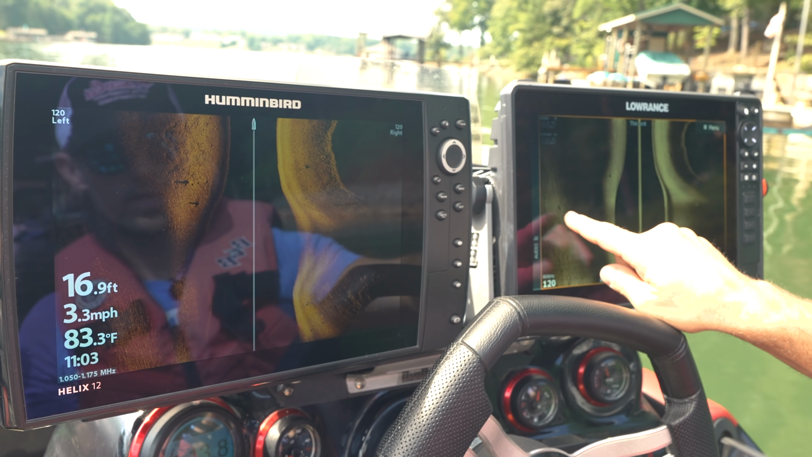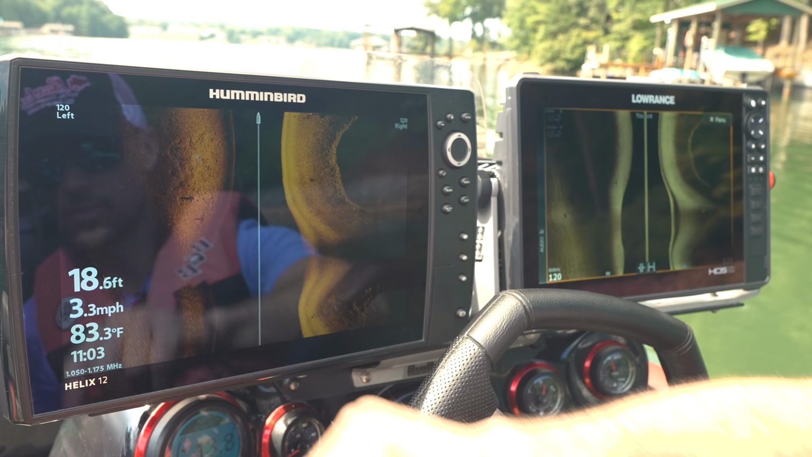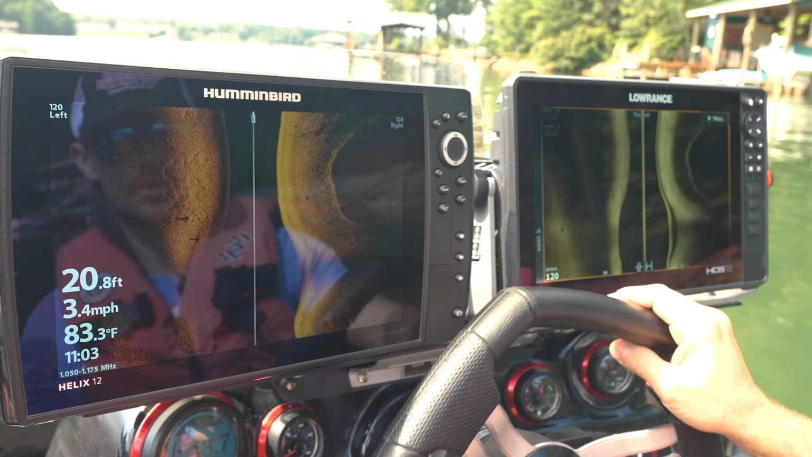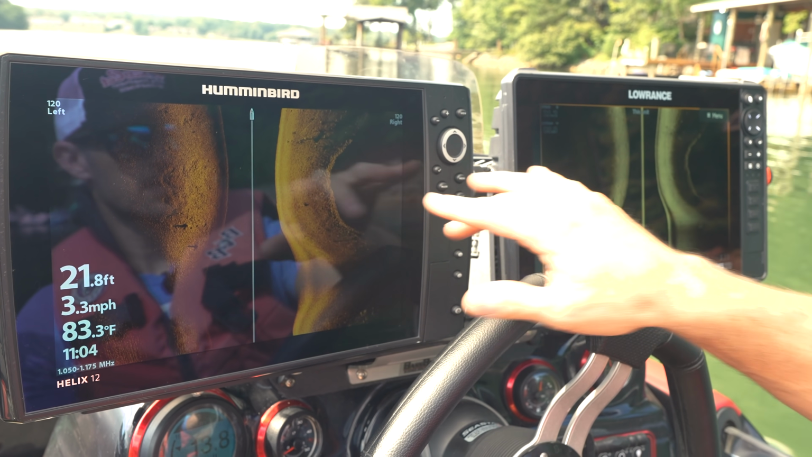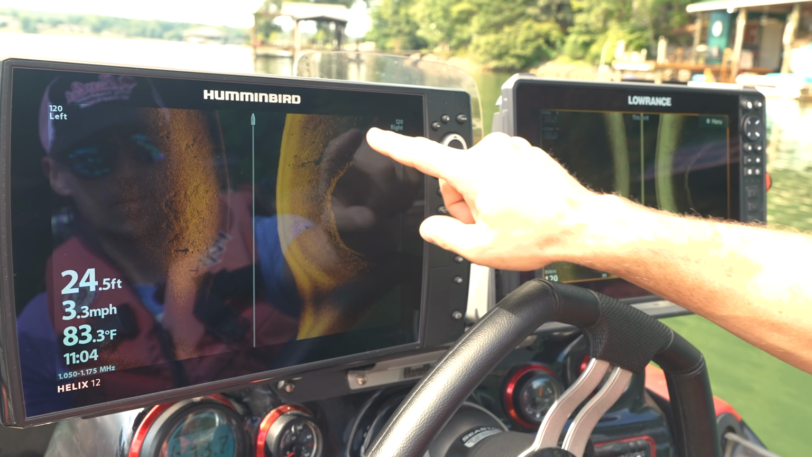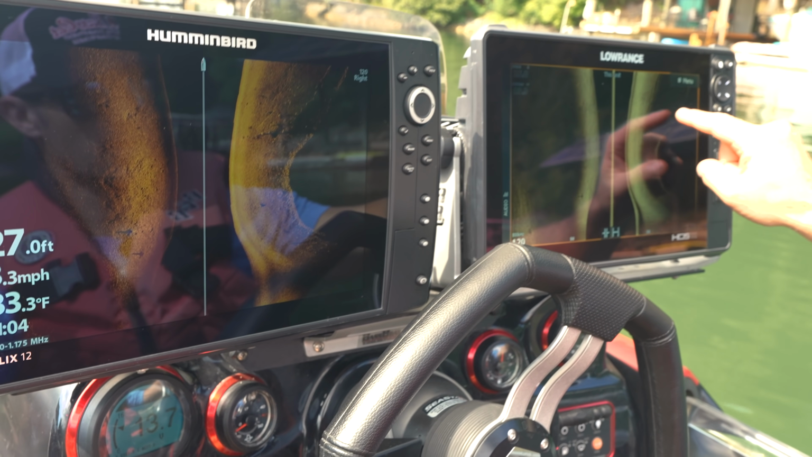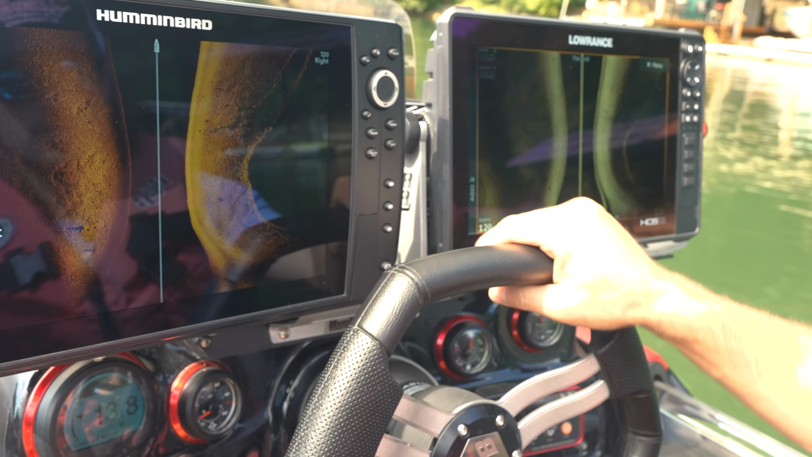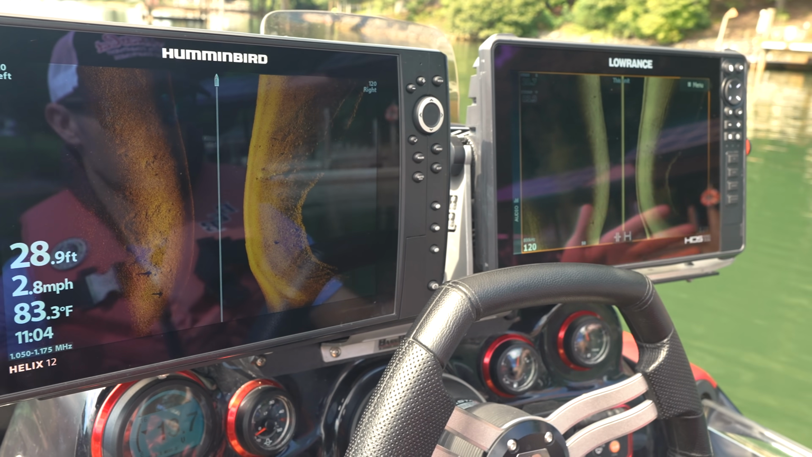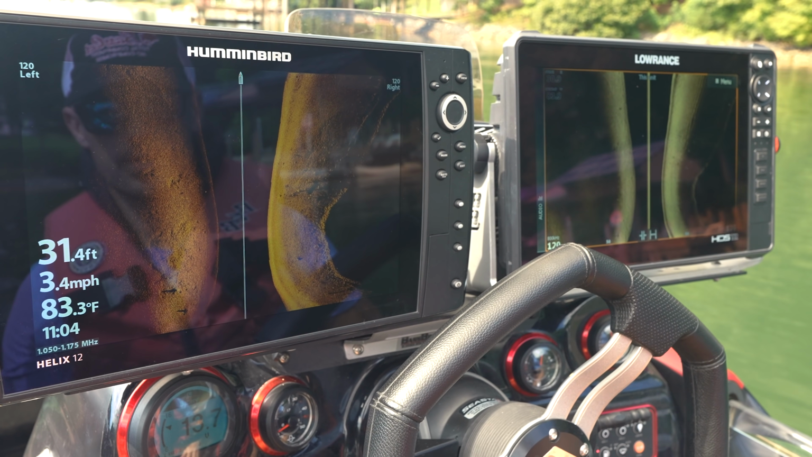And then look, way over here, you've got some cover. It didn't even hardly show up on the Humminbird. It barely showed up, but you can kind of see that there's some hard cover out there. So it's wild, the differences between the 2. These are dock pilings, very defined dock pilings. You can see the same dock pilings here, but it's not as defined. So it seems like the stuff further out is a little better on the Humminbird. The stuff closer in is as good or better on the Lowrance.